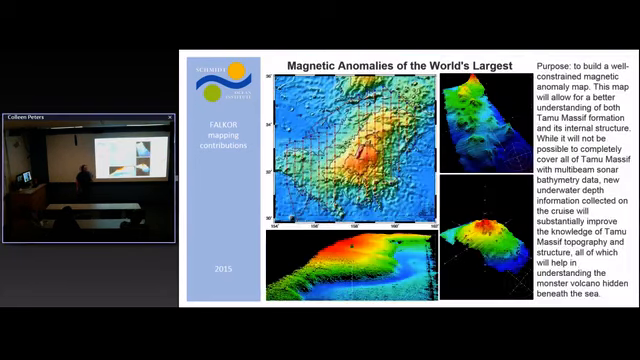So this past fall, the ship went off to the northern Pacific, just south of Japan, and did a mapping survey over the world's largest volcano, Tamu Massif. This volcano is so large that there would have been no way to do a survey with overlapping lines in the time allotted, which is about 25 days.